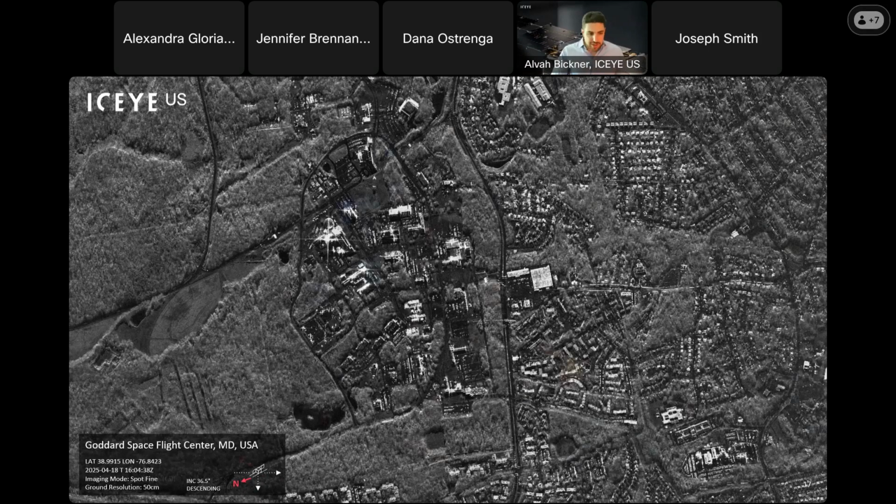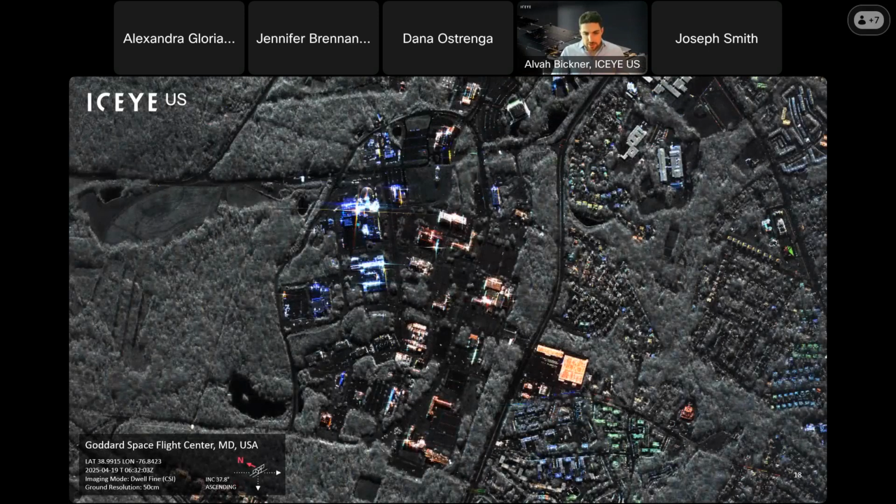The last image, go ahead, Alexandra, is our dwell find. Our dwell find comes with this unique product which is being shown here, which is our CSI, our color sub aperture image, which we can go into greater detail in a little bit. This is also at a 50 centimeter resolution, but as you can see, the image is more clear.